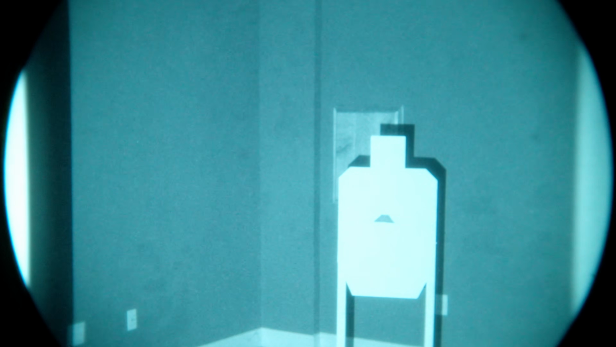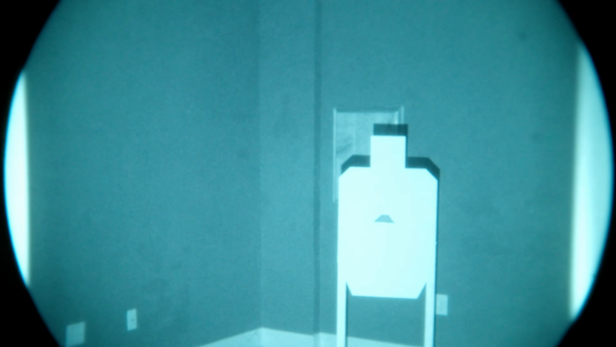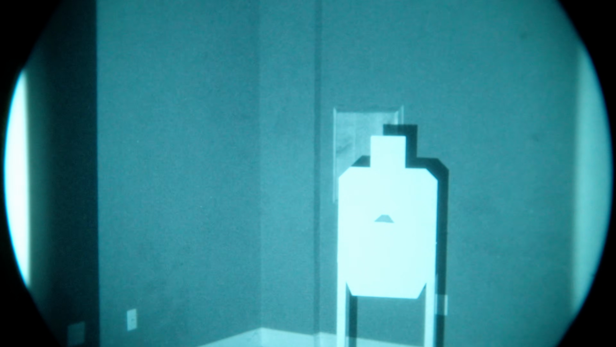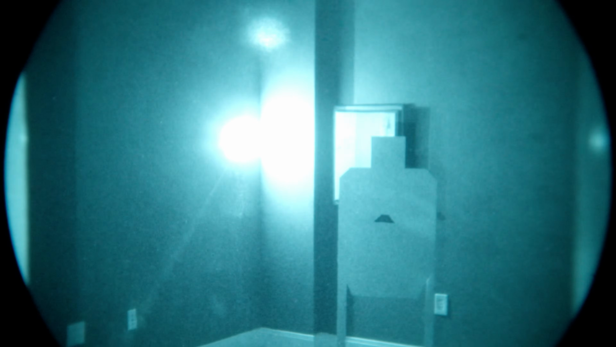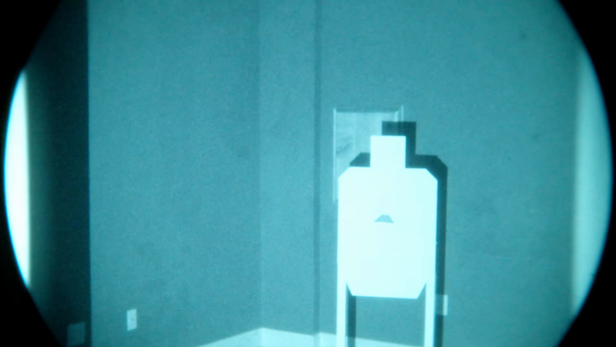Keep in mind, this is also a sighting system. It's not just a laser. This is also a red dot sight. This is laser and room illuminator, laser and tight illuminator. That's the room illuminator.